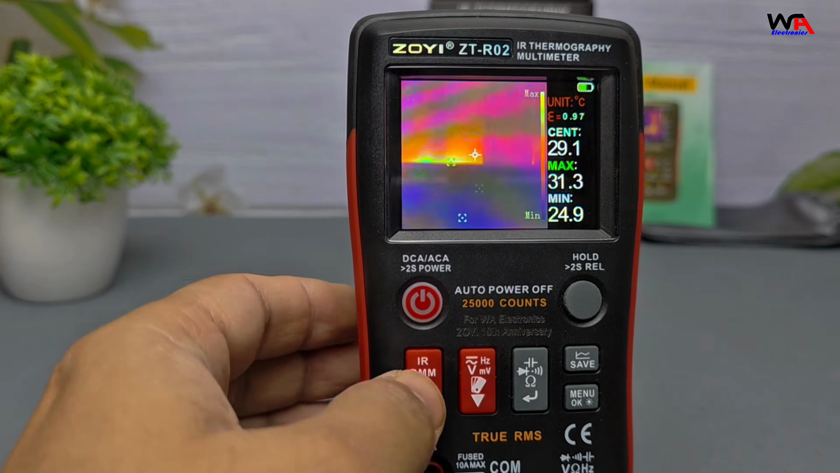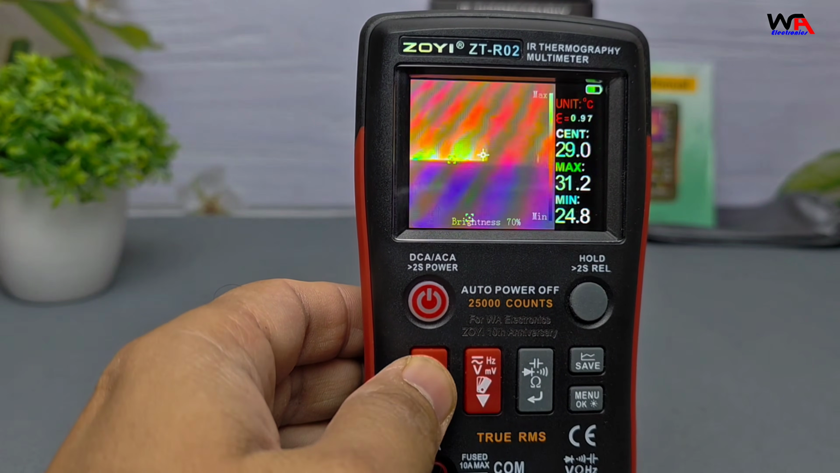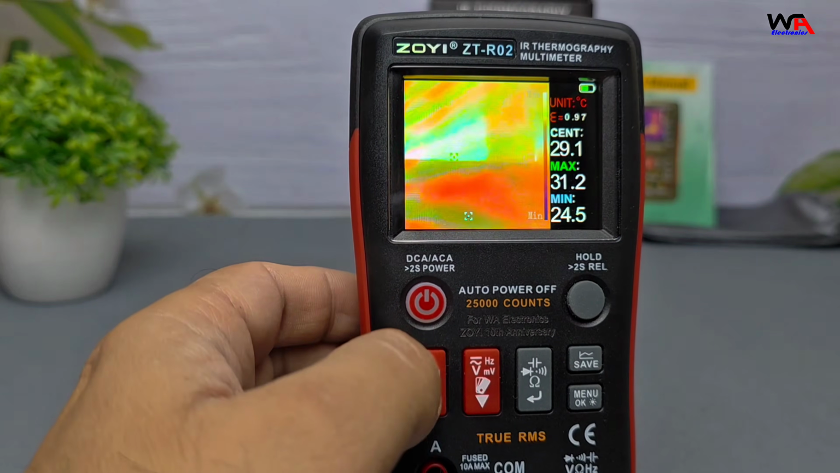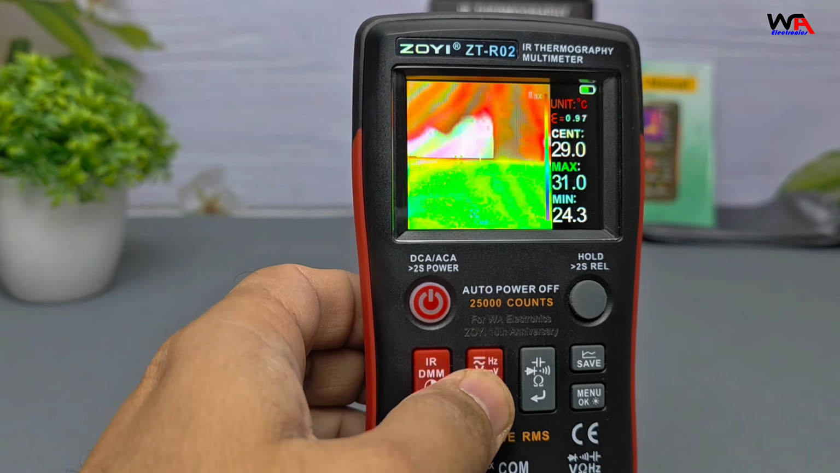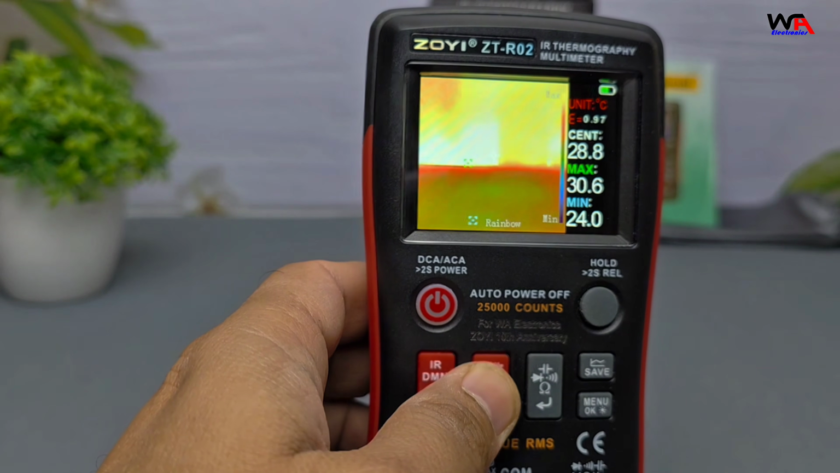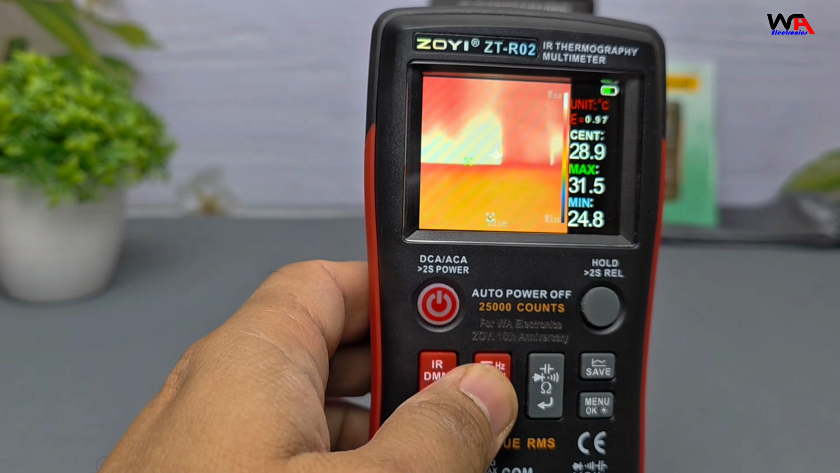Temperature range is impressive, negative 20 degrees Celsius to plus 150 degrees Celsius, 100 to plus 550 degrees Celsius, with adjustable emissivity from 0.01 to 1.00, which is great for accuracy on different materials.